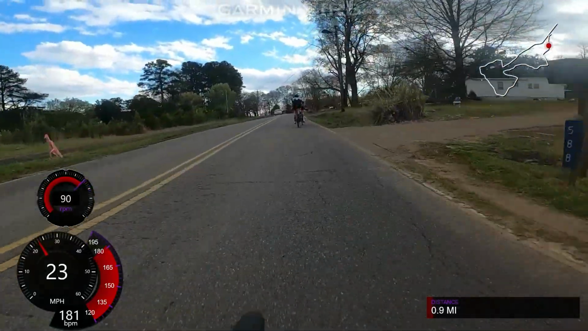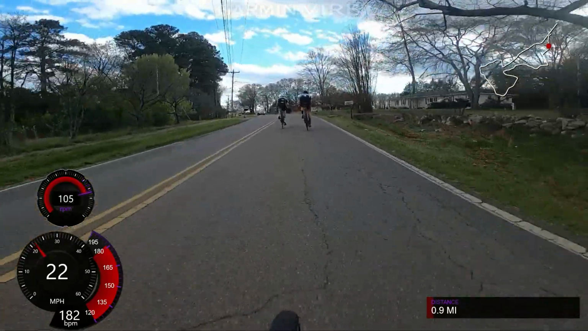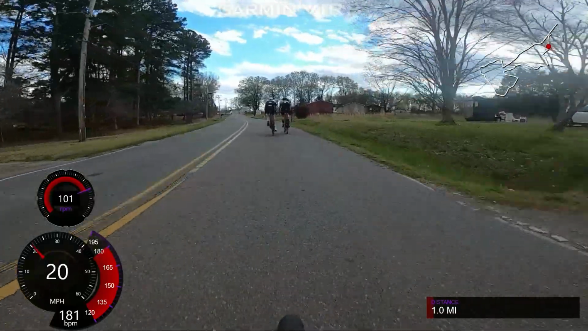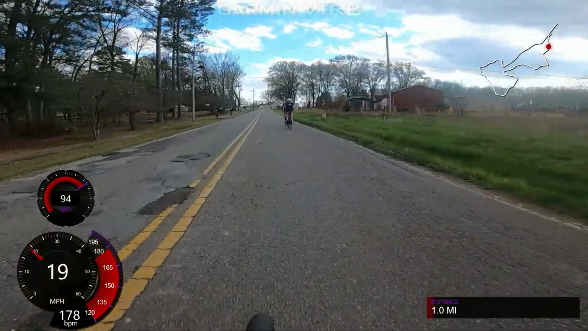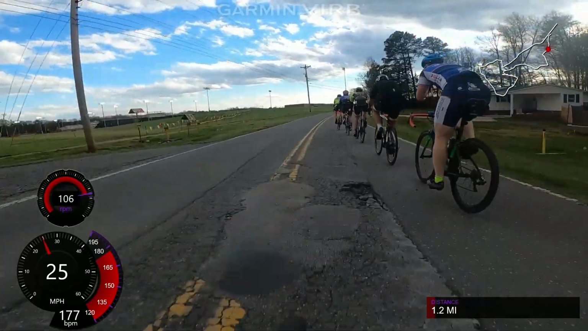But I figured out how to put my data and stuff into the ride, so hopefully that's a bit more helpful and understanding on if I'm actually going harder. I think it's off just a little bit. I think it just might be a little ahead, but it's near.